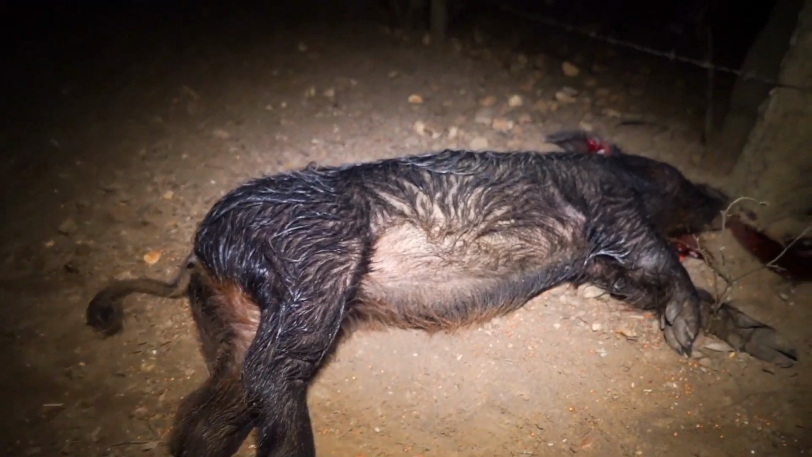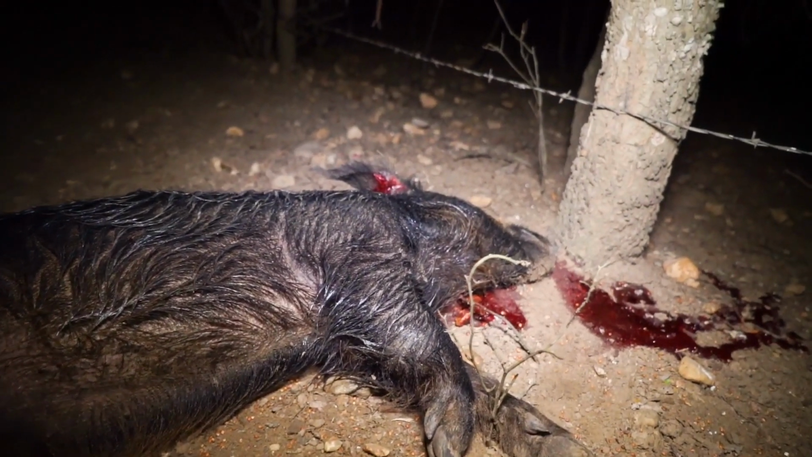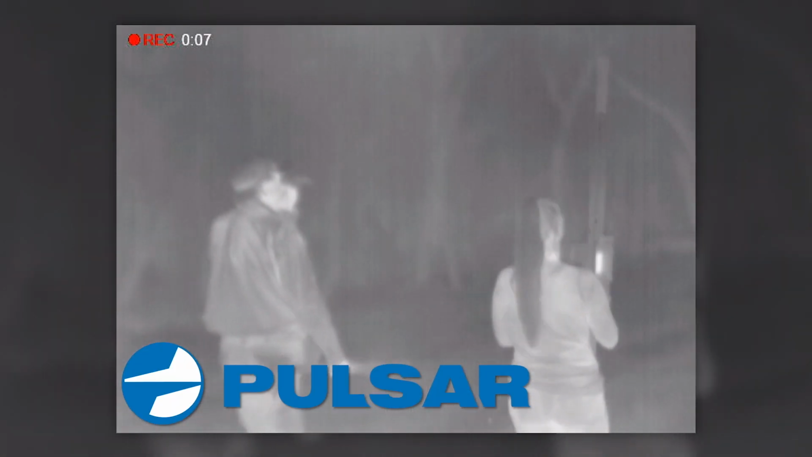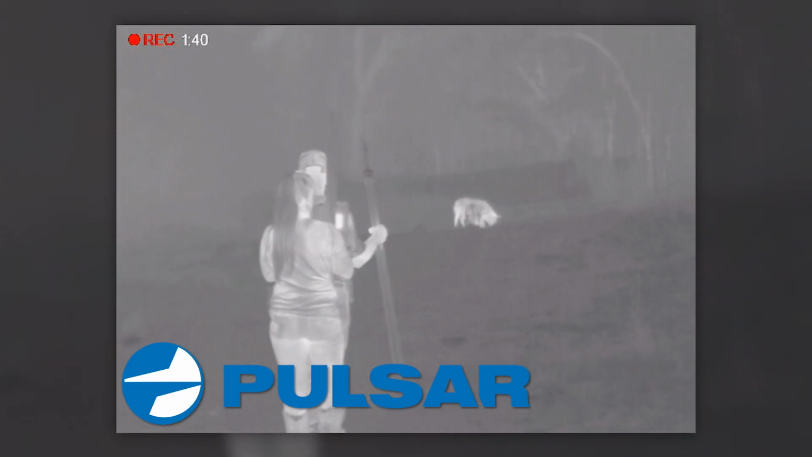Now, this hog was a perfect eating size. Now, they're really all perfect eating size if you ask me. But anyway, this one really was a good one. And so we took care of that one right quick, and it was off to the next spot. And as soon as we walked to the next spot, bingo. We got 2 hogs on this road. We walk in there, close the gap, close the gap, close the gap within range, and all of a sudden it's lights out on another one.